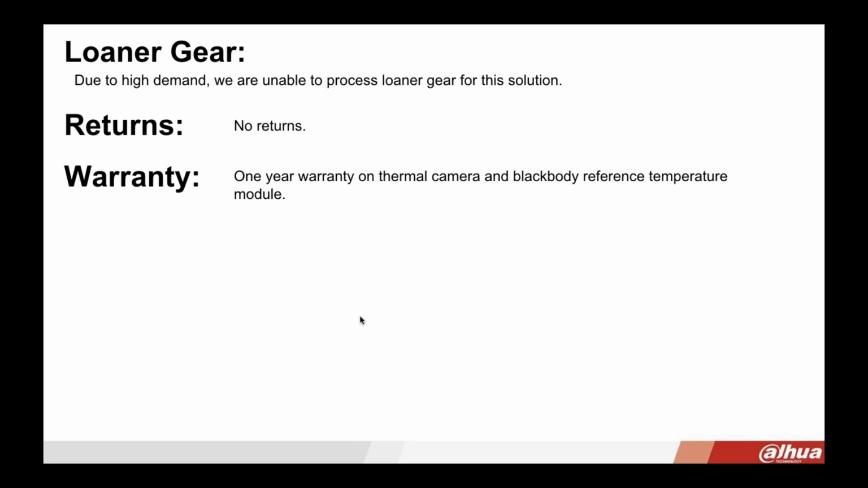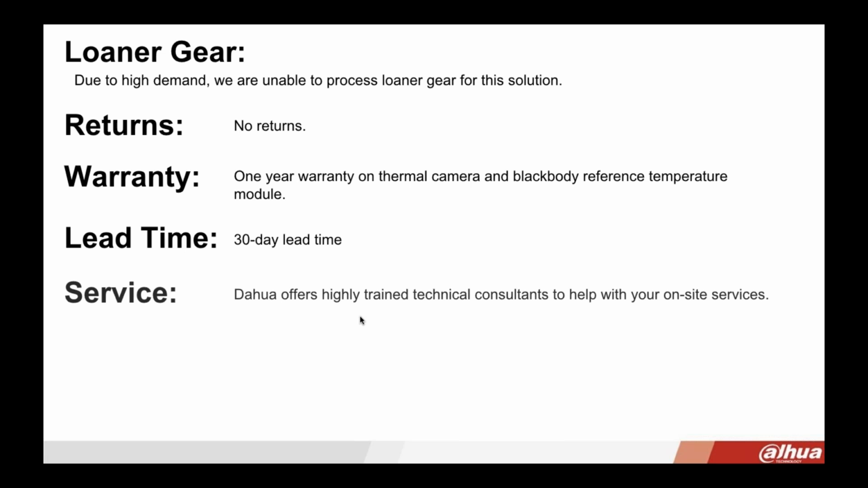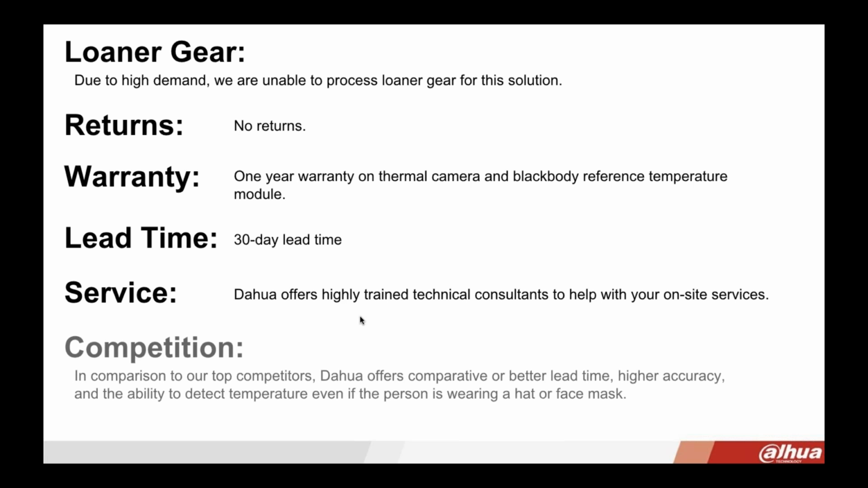The NVR and any of the accessories will have your standard warranty. The lead time for this is 30 days. As far as service goes, Dahua has very highly trained technical consultants, and they are available and able to help you with your on-site services. So just reach out to us.